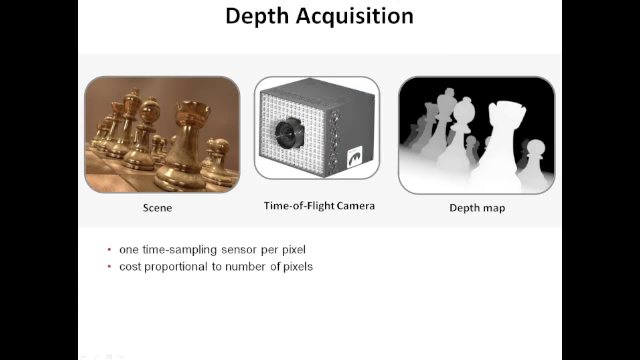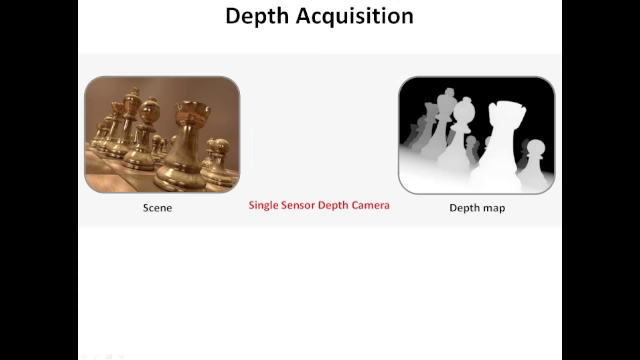Time-of-flight cameras avoid raster scanning by having multiple sensors. They work at video frame rates and provide the high range resolution required for many applications. However, a time-of-flight camera does not provide high spatial resolution because it relies on a low-resolution 2D array of range-sensing pixels. In this work, we propose a single-sensor, high spatial resolution depth camera that works by exploiting the sparsity of